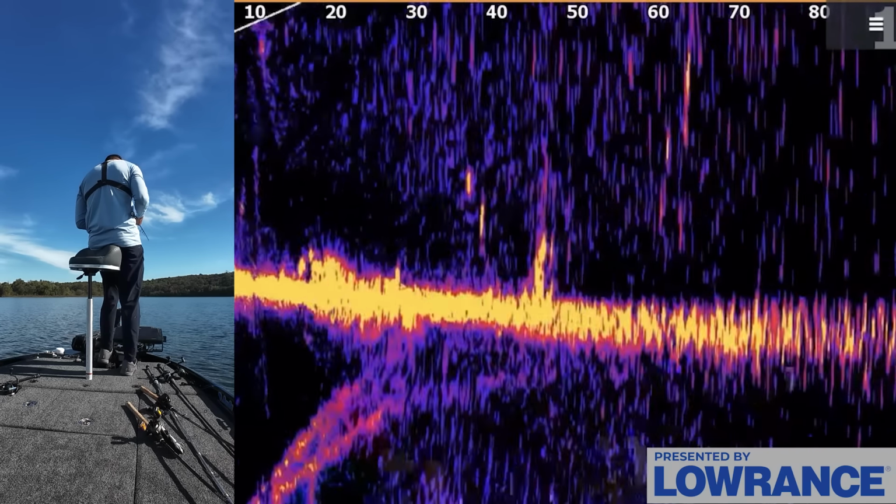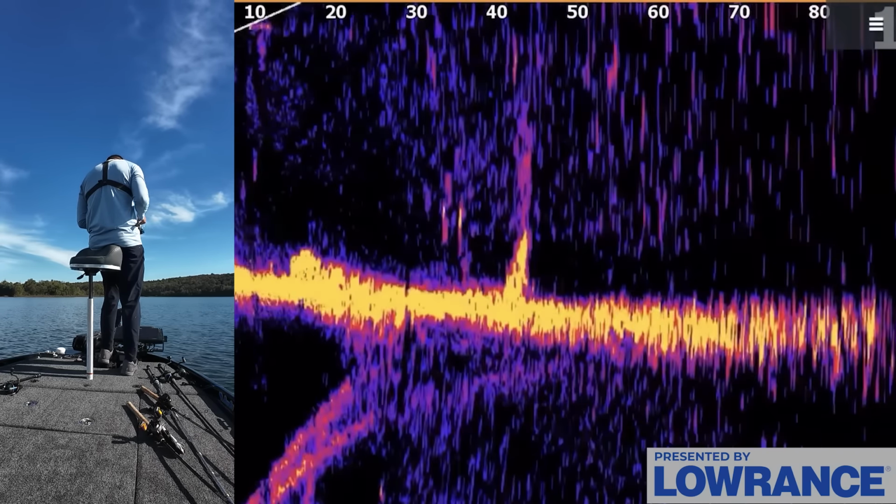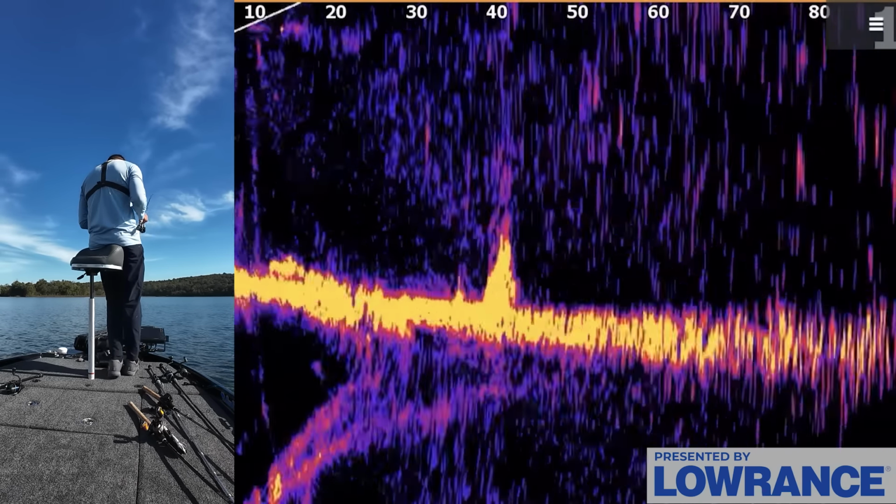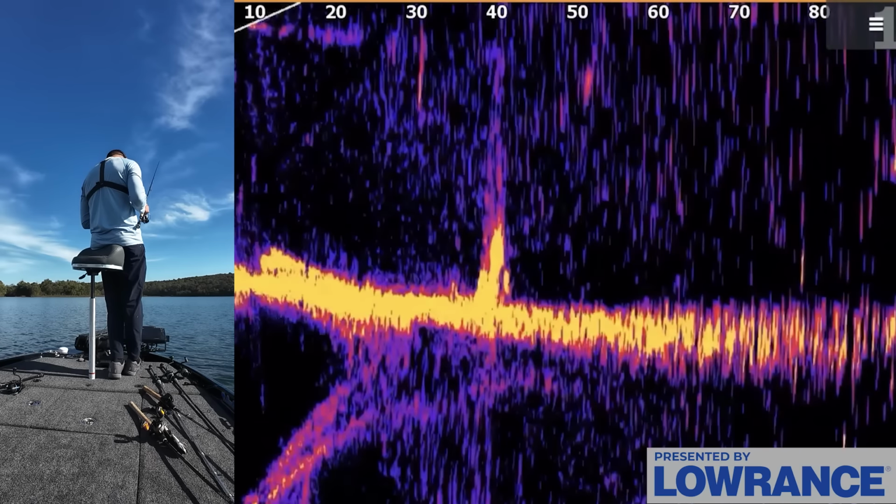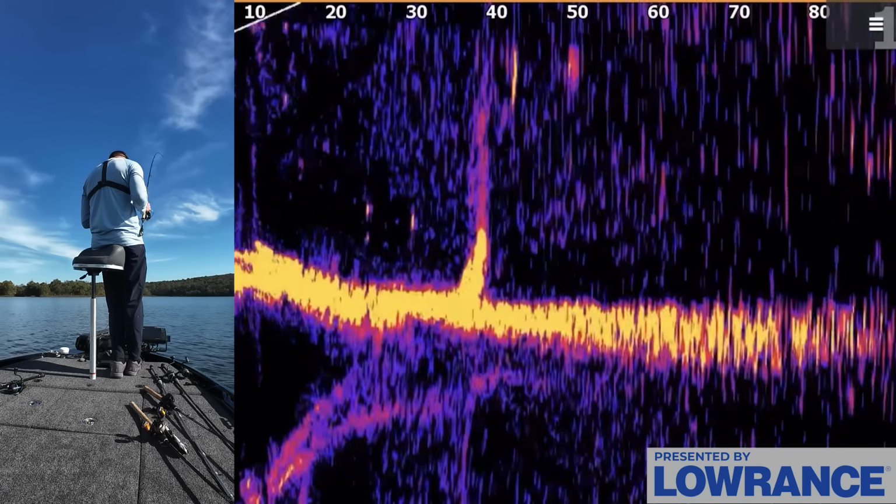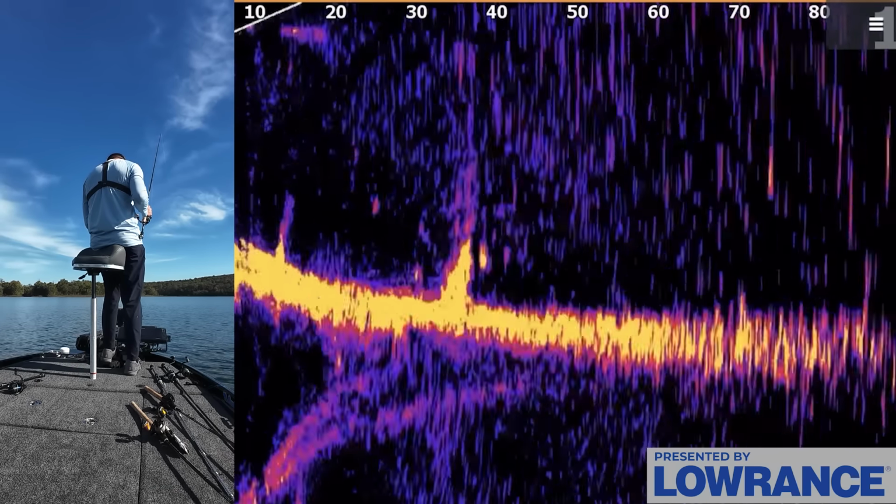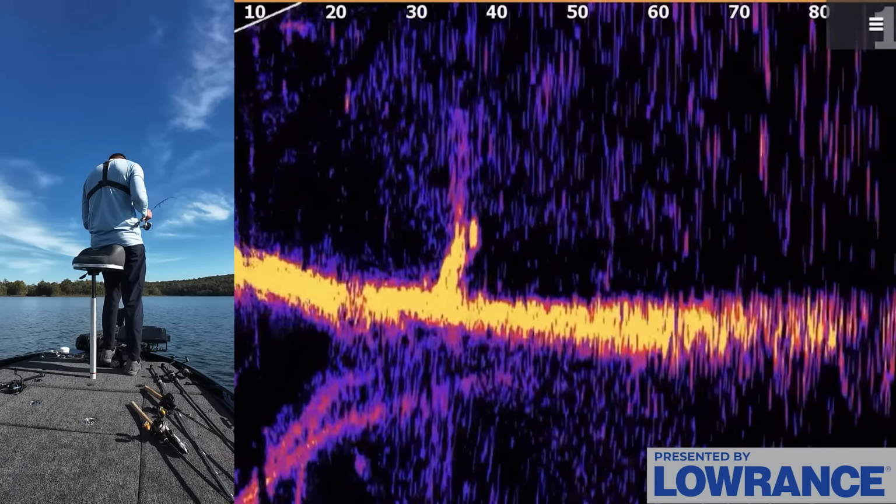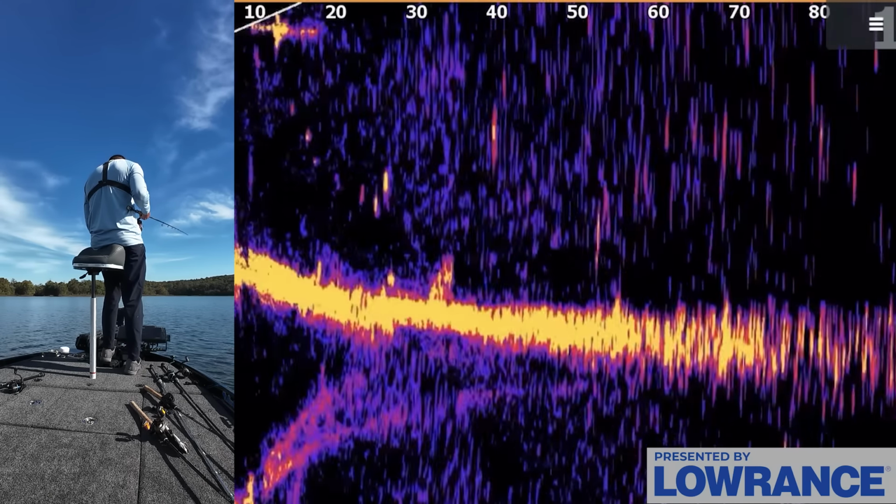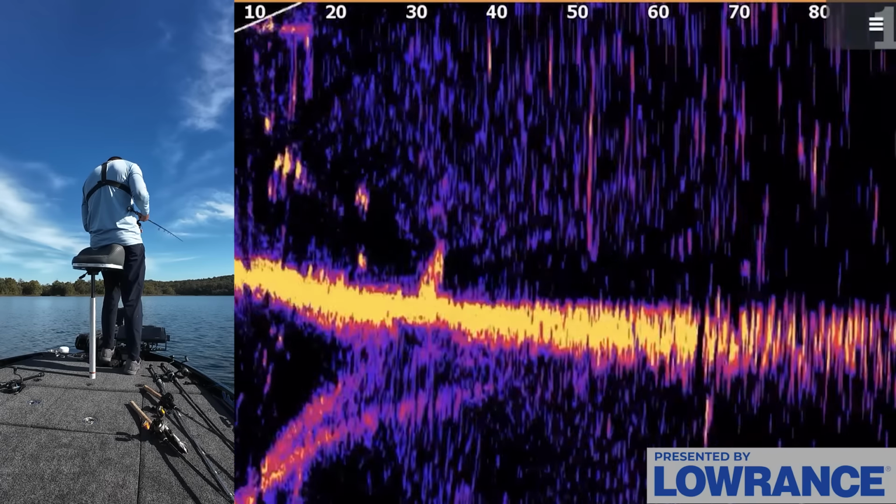Drop it down to the bottom. Let's see if he eats it off the bottom. It's right in their face. Pick it up. Oh, he had it in his mouth. Dang it. I literally just pulled it out of his mouth. As I lifted it up there, he had it, and I pulled it right out of his mouth. That sucks. Oh. These bass? He followed it like it was a bass.